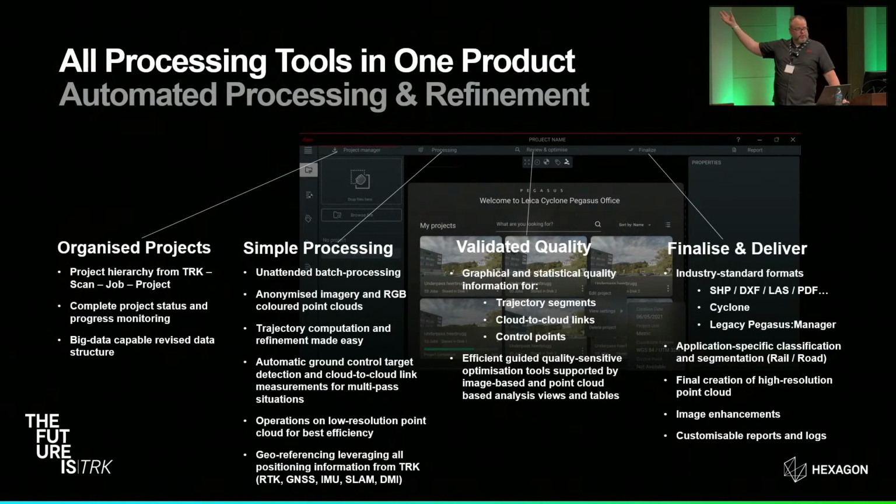On the next tab, you can validate the quality of your data. If you want to do relative accuracy improvements, global accuracy improvements, you can do that. And then finally, on the last tab, finalize and deliver, is where we're looking at our survey reports, where we're looking at how well does our final data set match our ground control? What are those values? What's the RMS values? What's our min, mean, maximum separations? What's our 95% confidence interval? All of that is in the reporting from the Pegasus system.